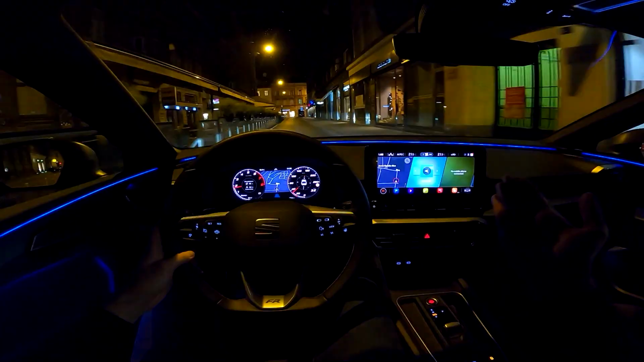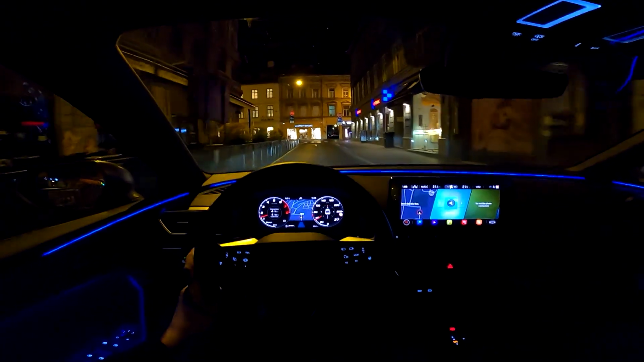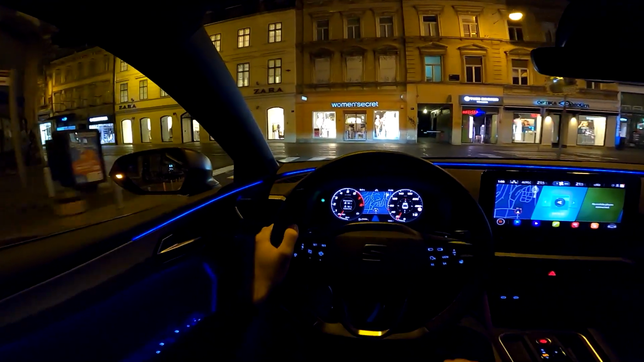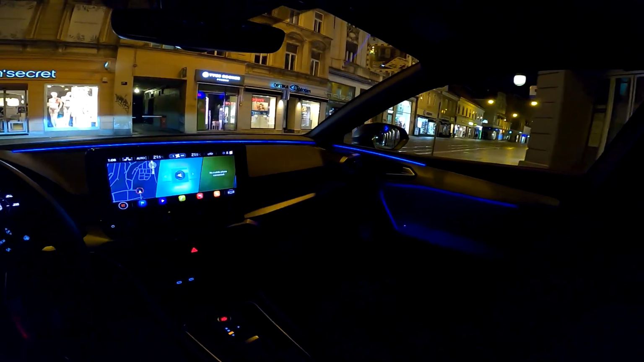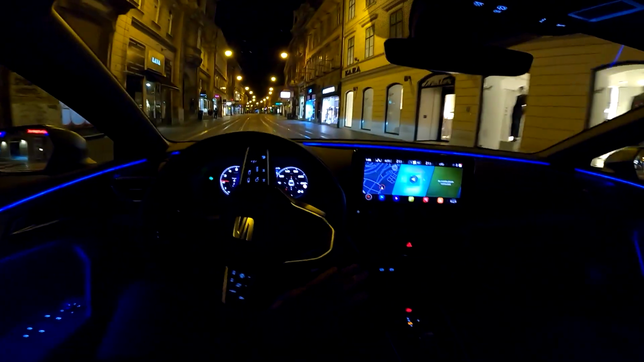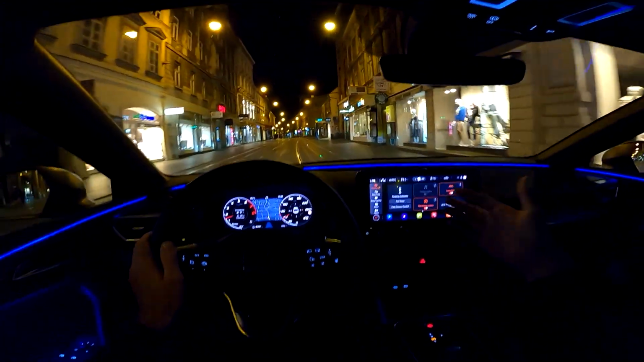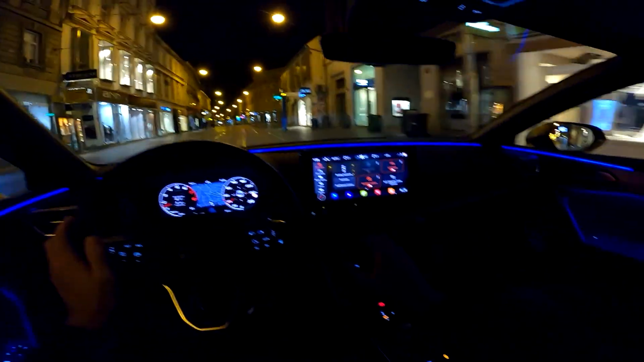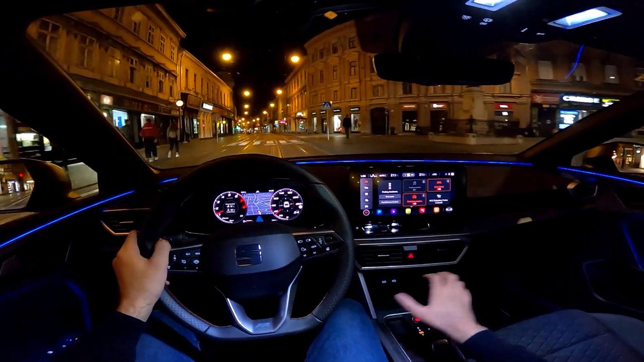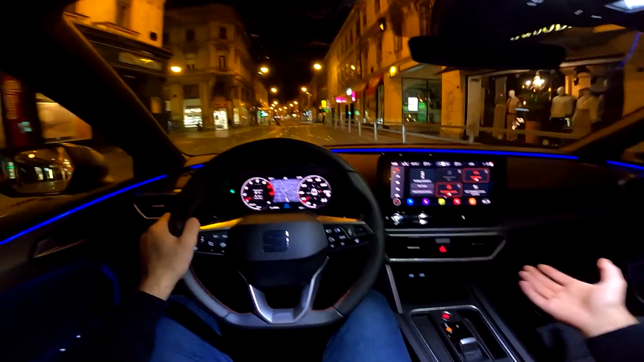You saw that the car turned off when we were at the traffic light. Of course, that is because it has the start stop system. Now, how do you turn it off? As you can see, let's put the LED lights on. There are not many physical buttons here, actually not at all really.